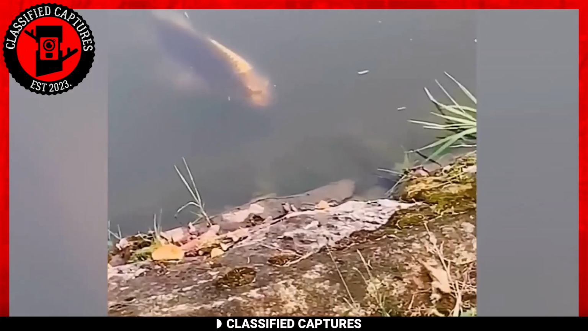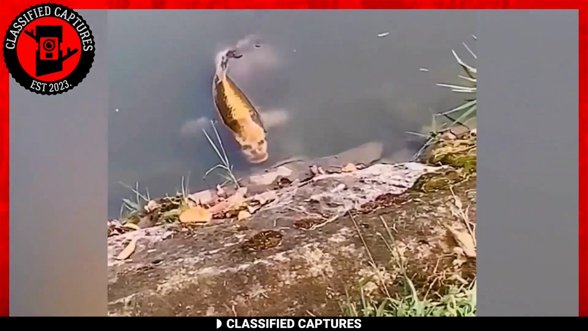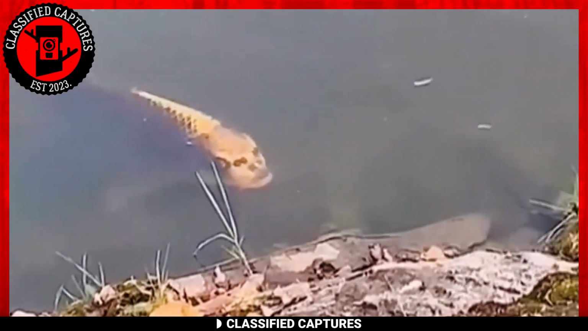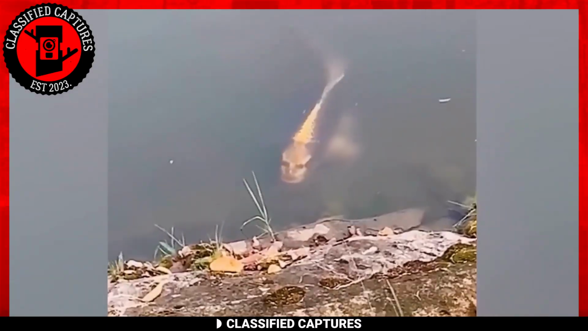Do you believe in aliens? Well, I do, and with the official announcement of UFOs in the US, I believe I am vindicated. But can that explain this? In the footage, we see an alien-looking creature moving in the water.